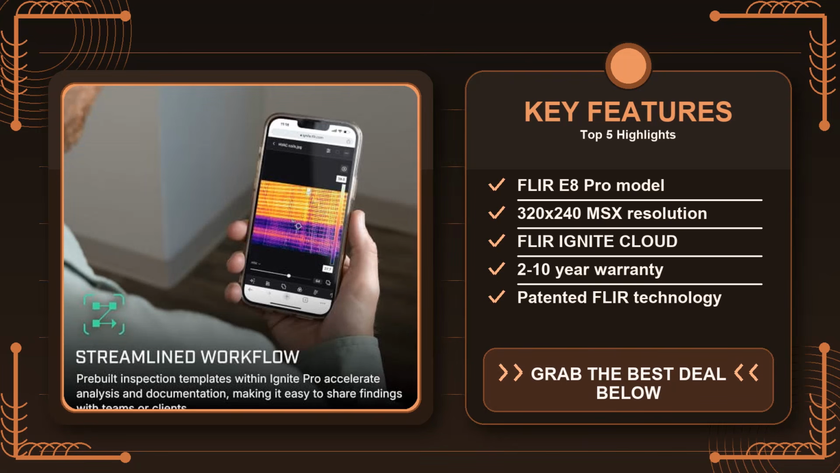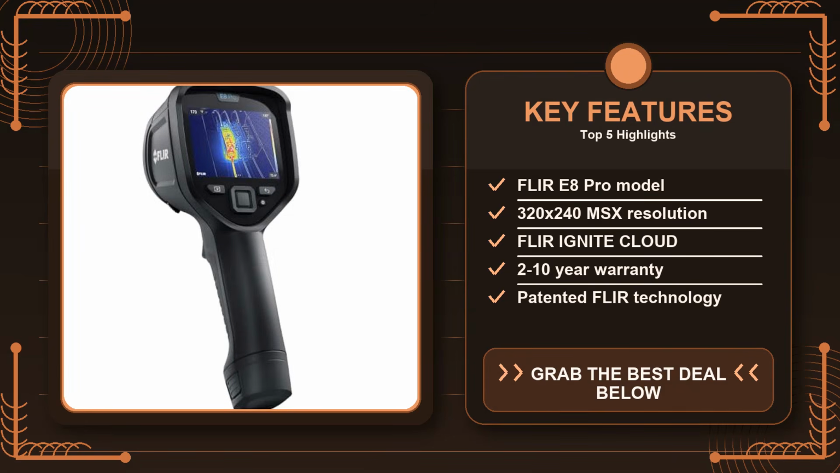If you're a hobbyist who likes to chase nocturnal animals, the focus works well enough that you can capture a clear heat silhouette of a raccoon moving through a forest clearing without having to constantly readjust.